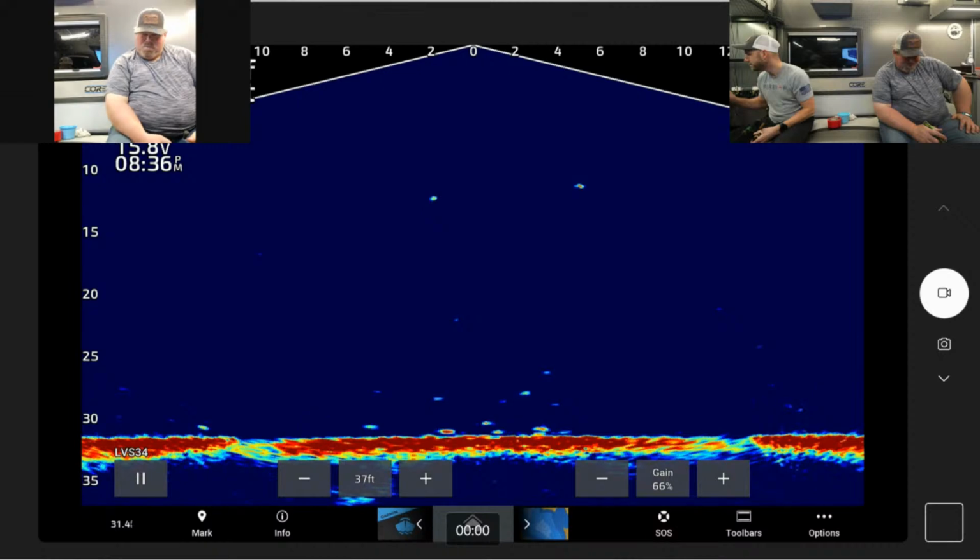Get some large. They just don't want to commit. I know. They play around with the minnow, swim with them a little bit, and then they head off.